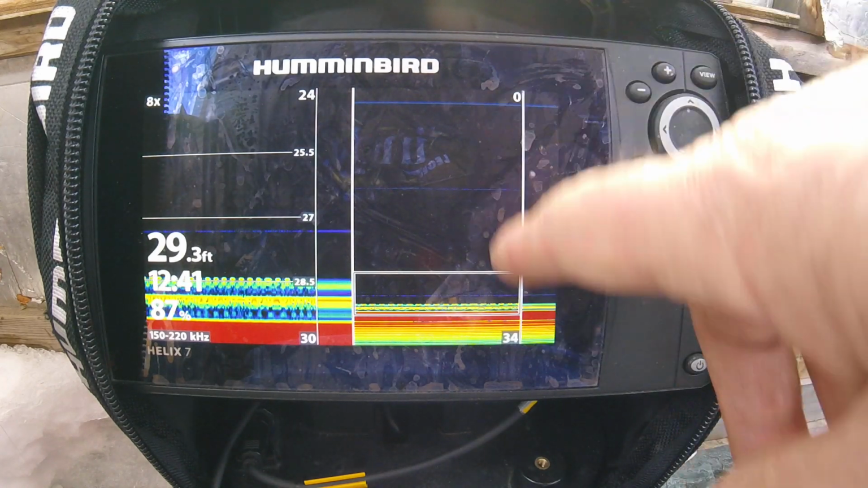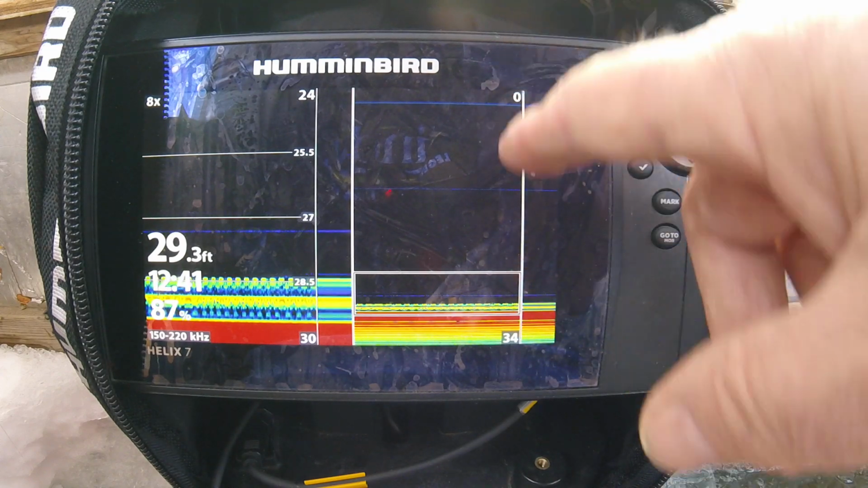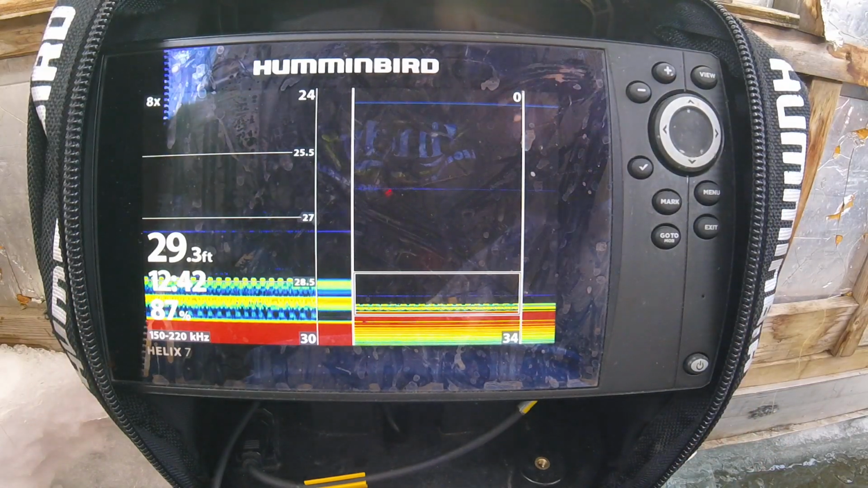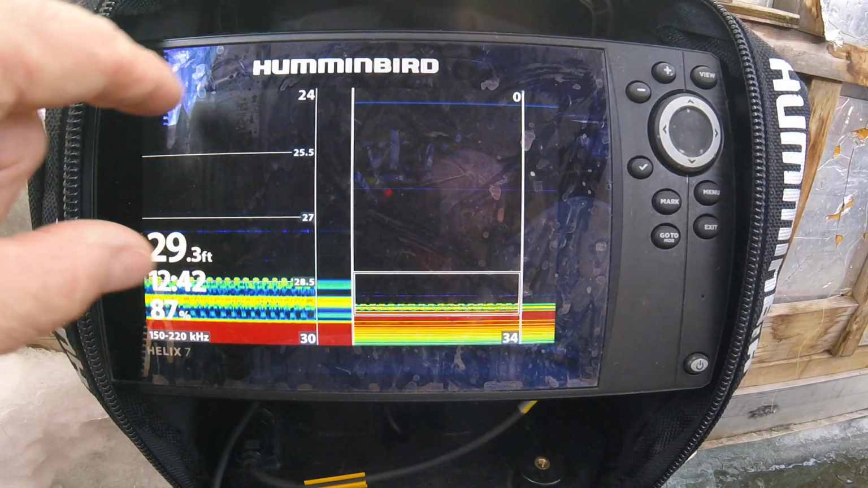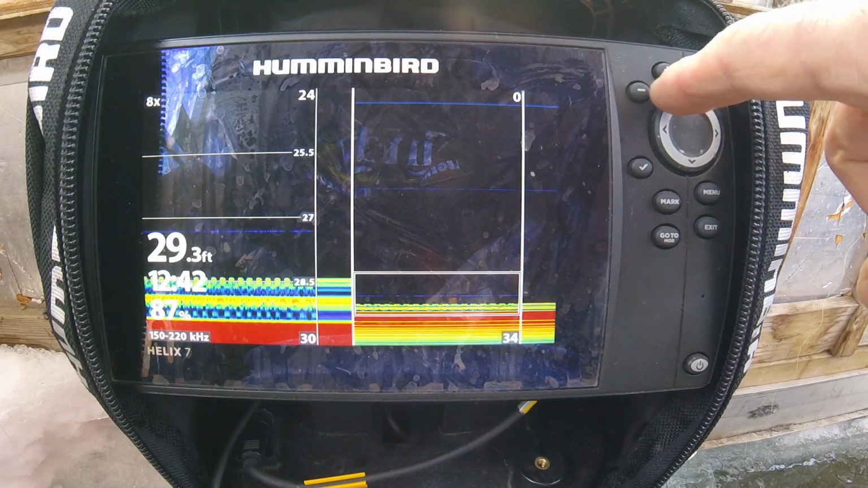This side of the screen is the top all the way to the bottom, all right? So this is the full water column right here. This side here is what you see in this little box. You see that little box right there? That's what this is. This is zoomed 8 times. Now you can change that using this plus or minus.